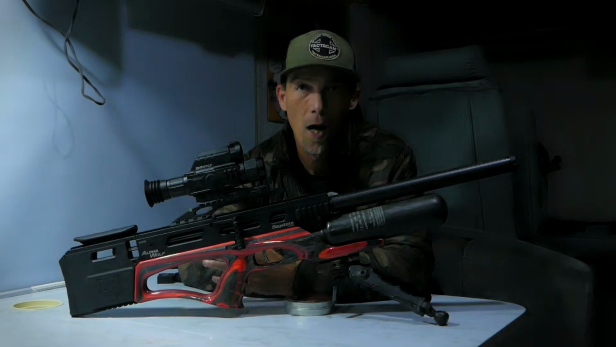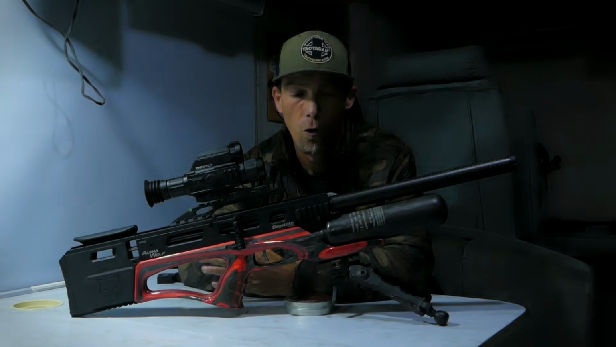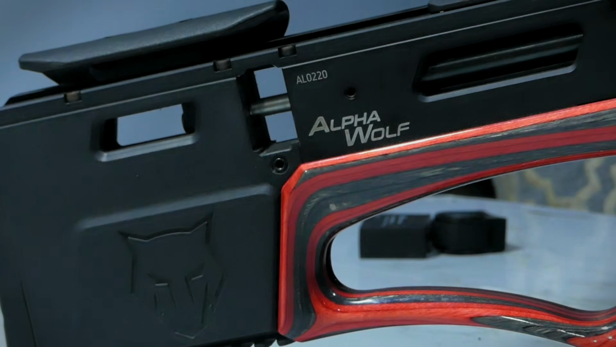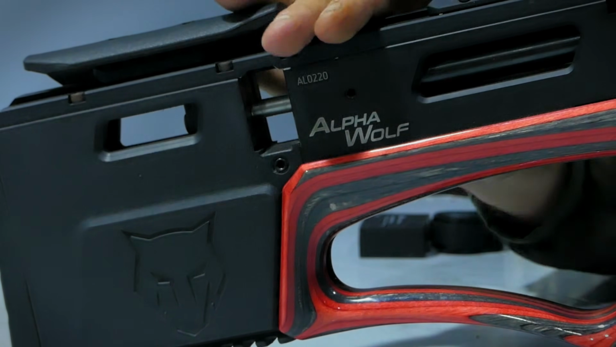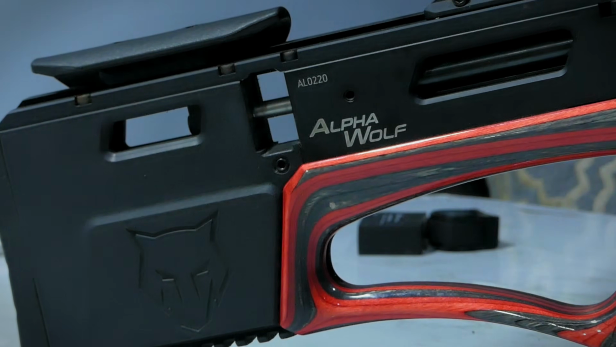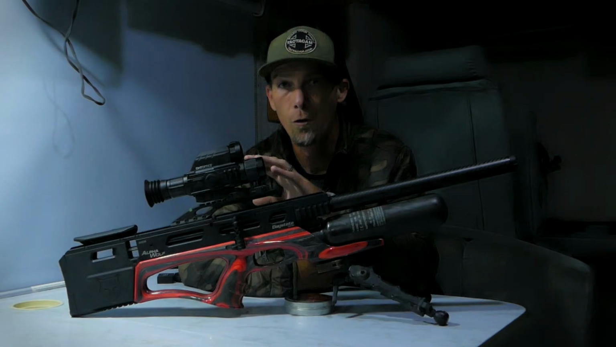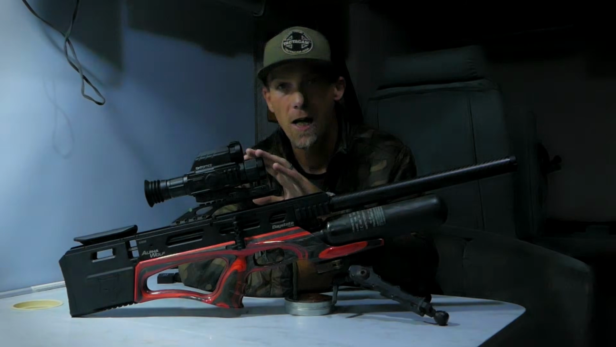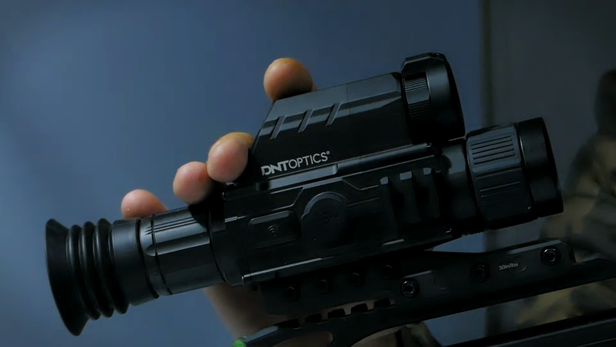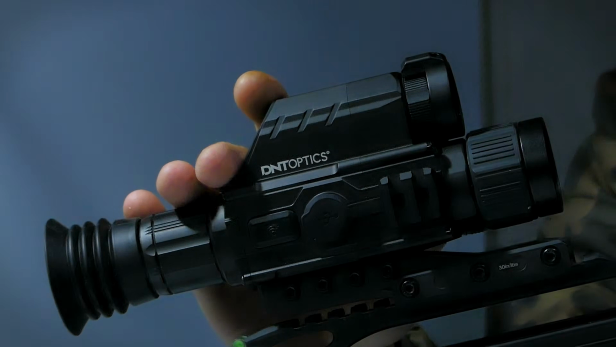He's got his Weihrauch HW44. I've got my Daystate Alpha Wolf in 30 caliber, and this is configured to about 83 foot-pounds with the 50 grain JSBs, and I've got it topped with the new DNT Optics Thermite. This is a really cool scope. I've been using it for the past month and it fits really well on the Alpha Wolf.